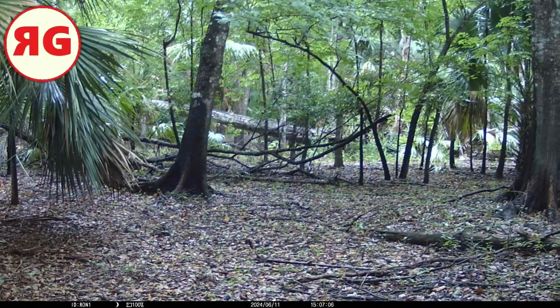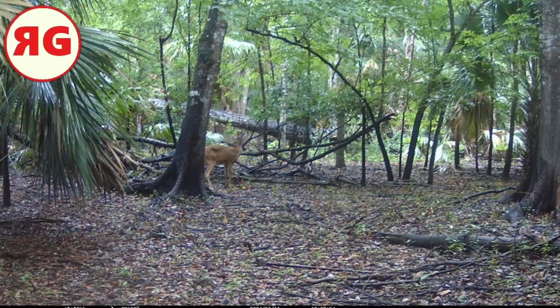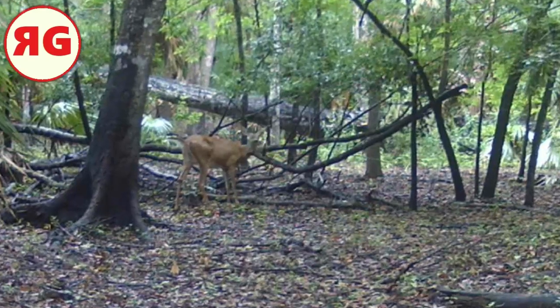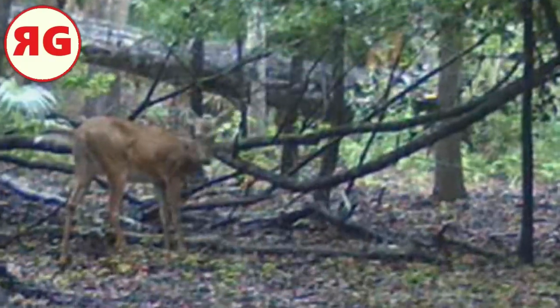This location here is really not far off the trail. You see that log that's down in the back there? Just about 30 feet past that log is the trail. Now look at this deer. I decided not to zoom it in just to give her a little privacy because, you know, she's in the ladies' room at the moment. So after she's done, we'll, there we are. Yeah, we'll zoom it in. Yep. She didn't even wash her hands.